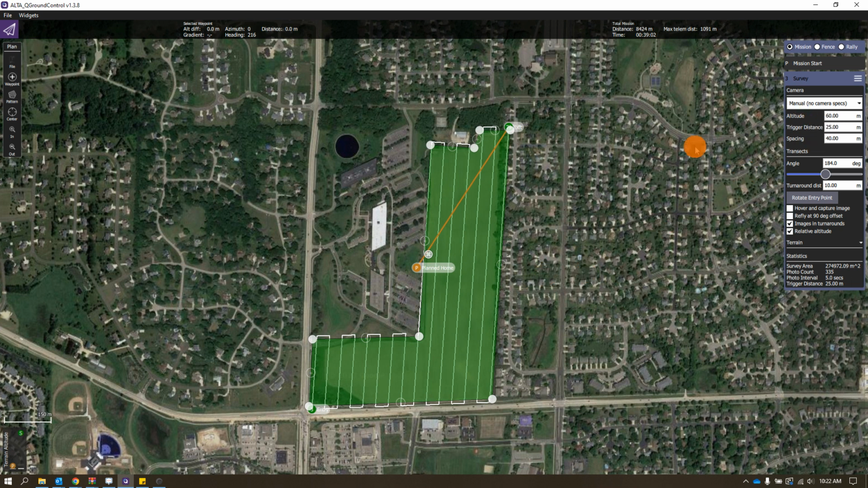So again, now what we're going to do is we're going to start setting these settings right here. So our mission altitude is going to be 60 meters, which is fine. Trigger distance doesn't really mean anything, because it's not going to be triggering a camera. Since the LiDAR payload is standalone, it'll just be recording the entire time. So you can ignore the trigger distance.